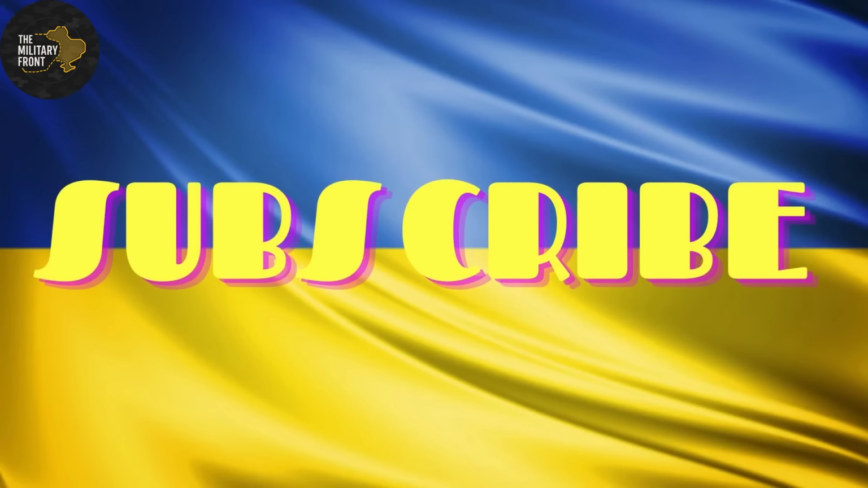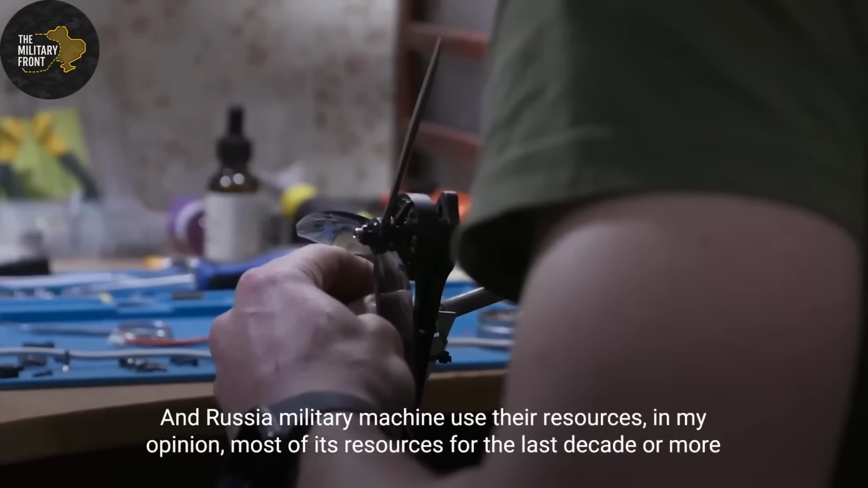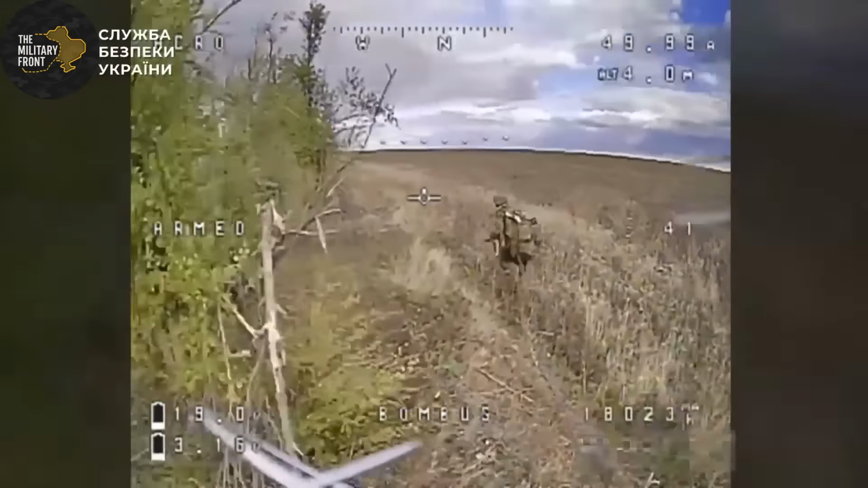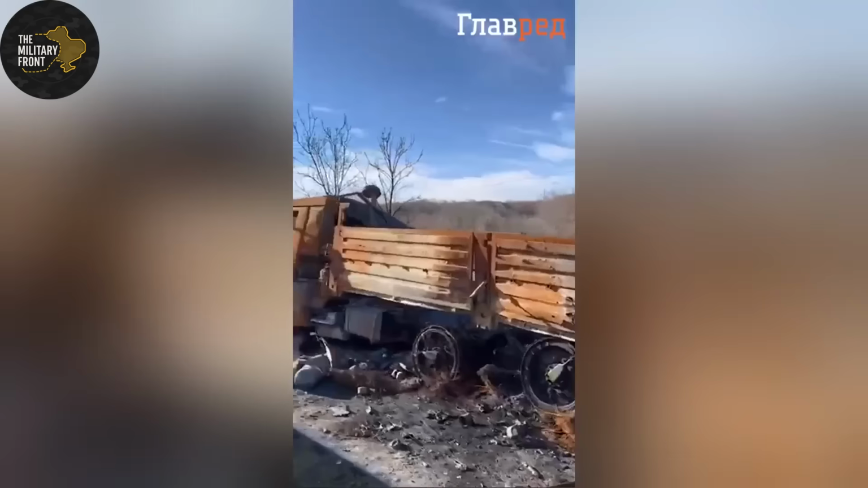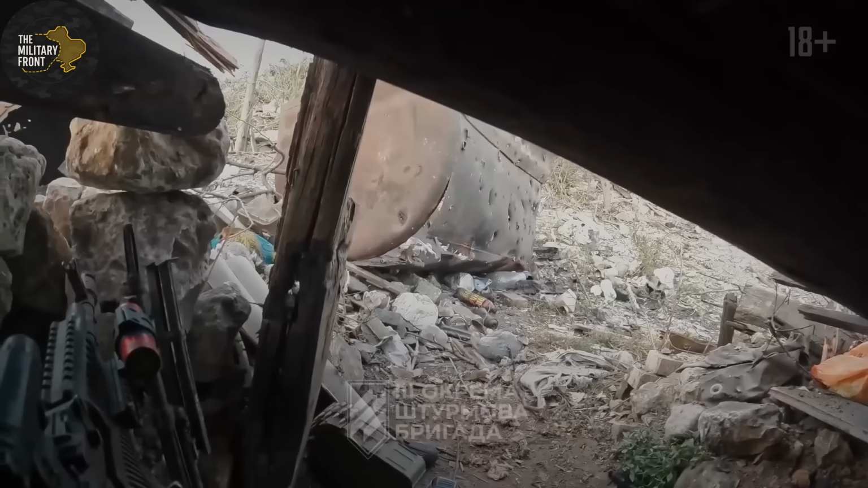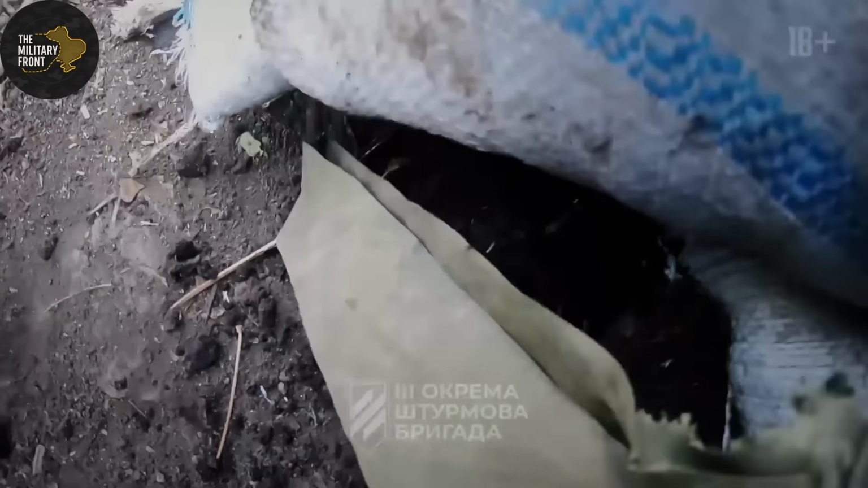Wagner Group total casualties in Bakhmut reached approximately 20,000 to 30,000 killed and wounded between August 2022 and May 2023, according to various intelligence estimates and leaked Russian documents. FPV drones accounted for conservatively 5 to 8% of these total casualties, concentrated during winter months when thermal hunting proved most effective. But raw casualty numbers don't tell the complete tactical story here.